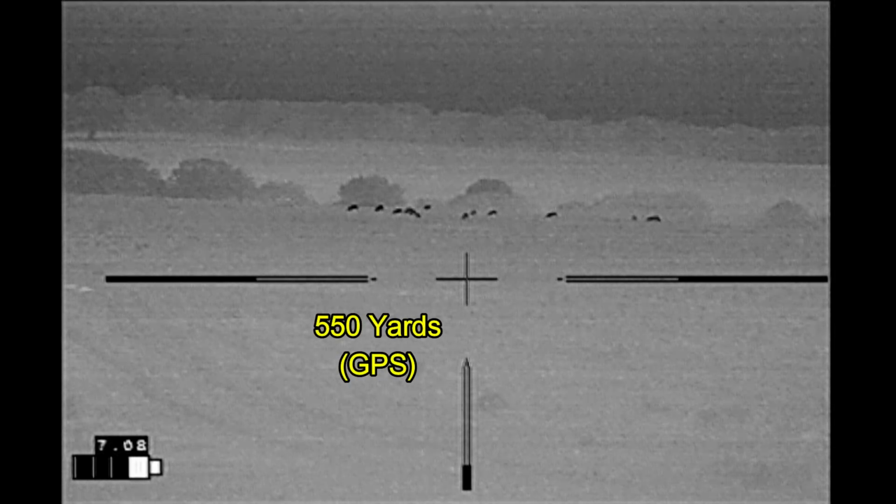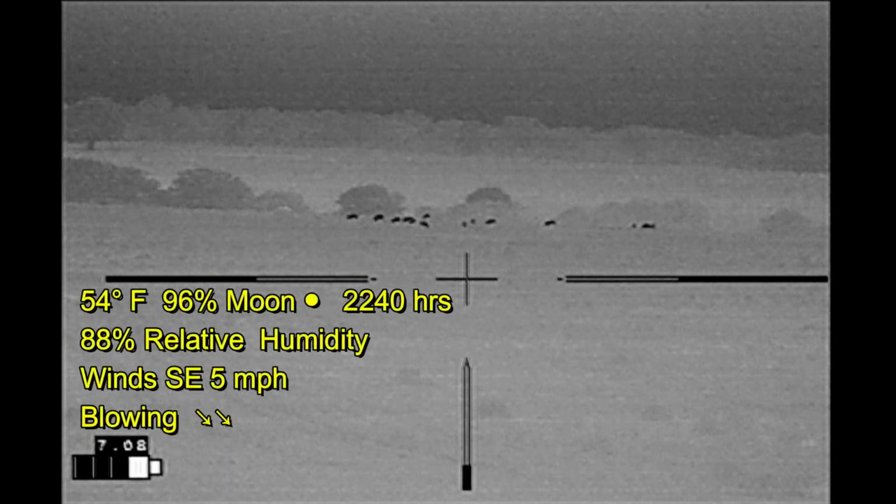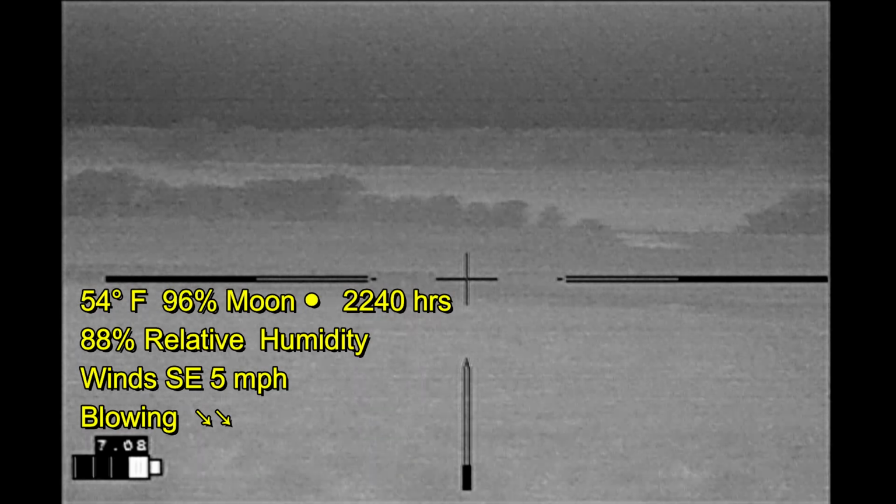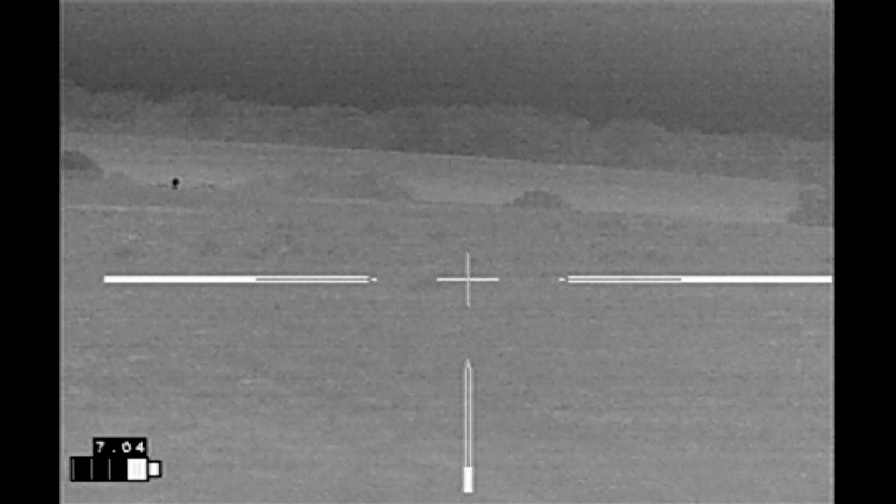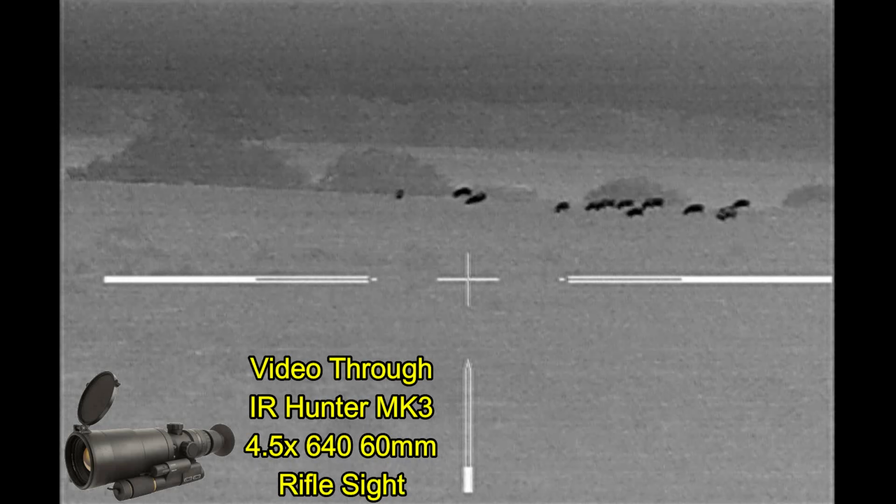Moving on to the last property of the night, got hogs out there at 550 yards. The wind is in my favor for this hunt. However, I have a very open field approach with a very bright moon, and so I'm moving up slowly on the hogs. And right now the hogs are located on a little ridge.